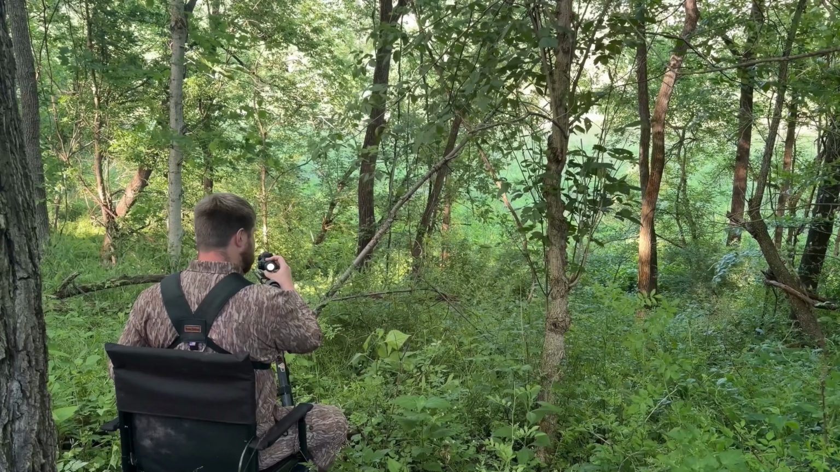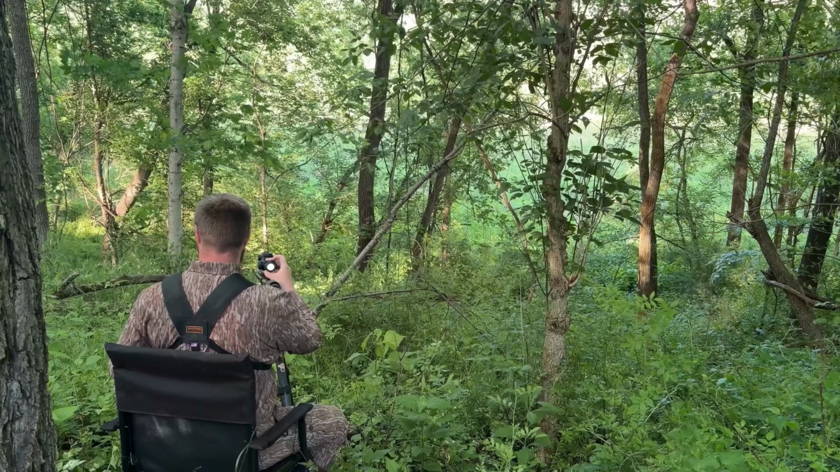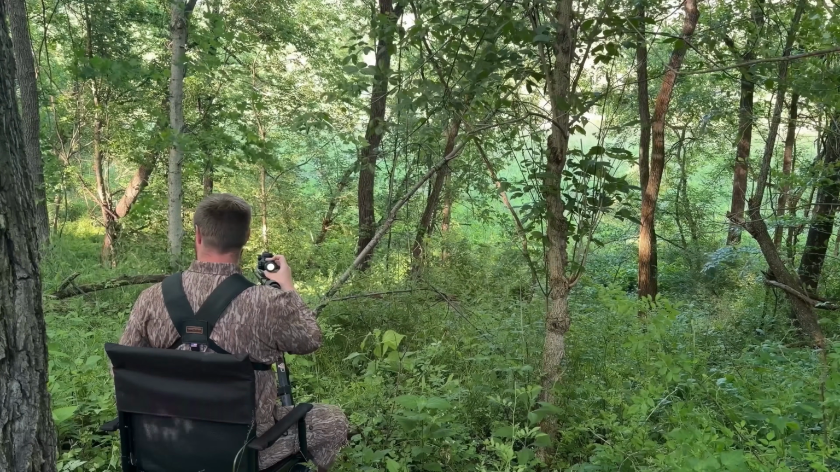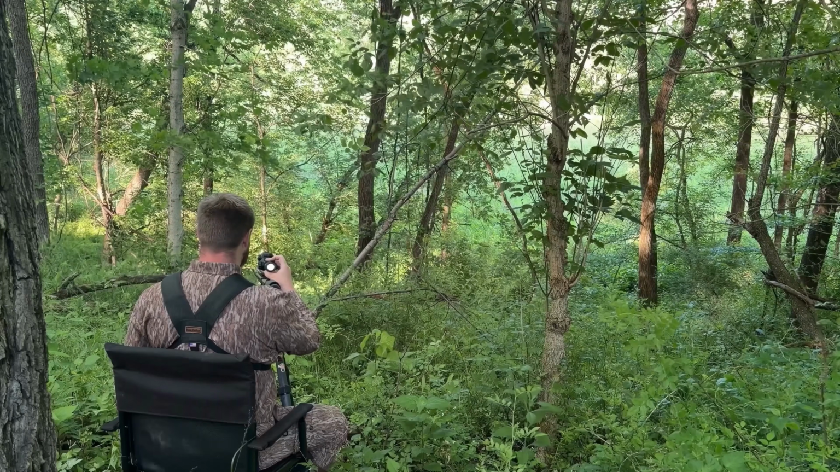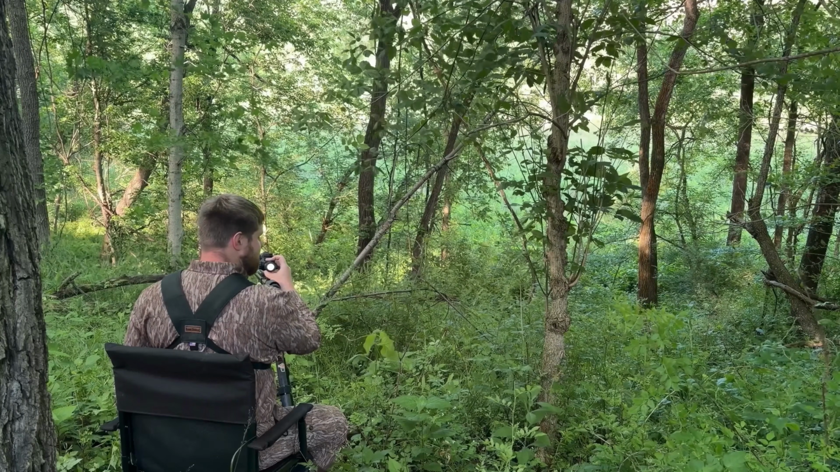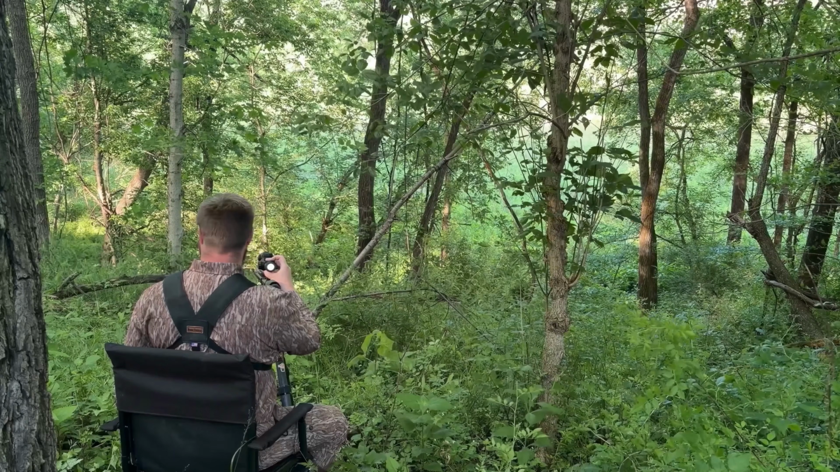So I'm focusing on those young, tiny coyote pup sounds this time of year because that's in line with what these coyotes are dealing with in reality. Similar to that doe that was really aggressive when I played a fawn distress, coyotes are also going to be more aggressive with the tiny coyote sounds this time of year, late May.